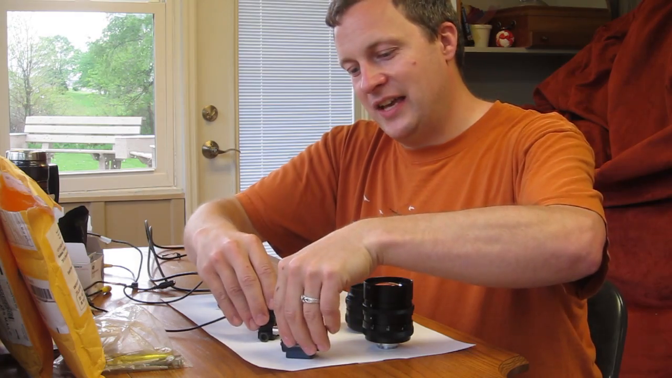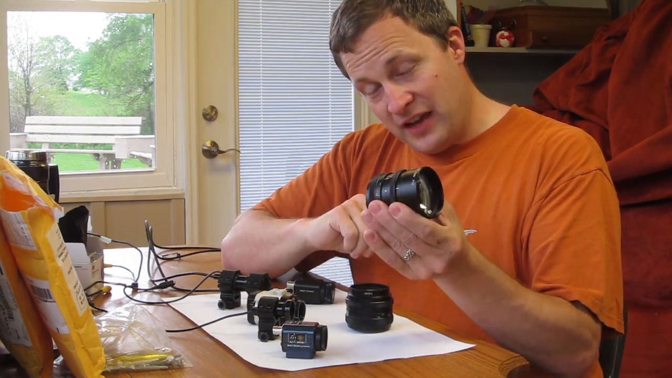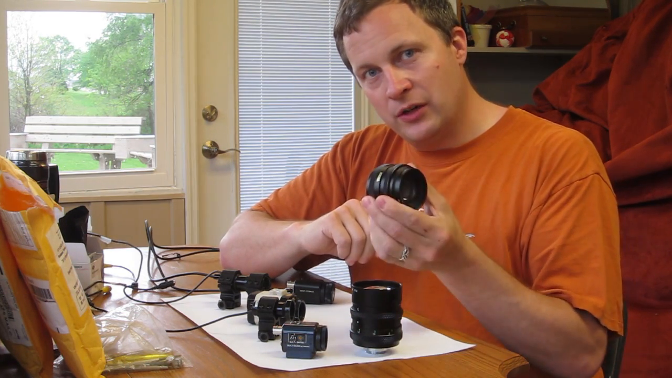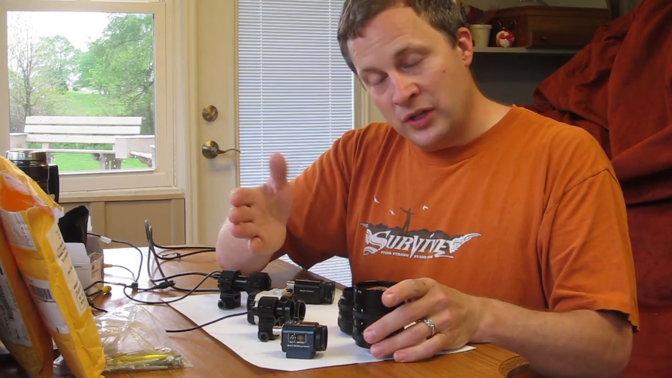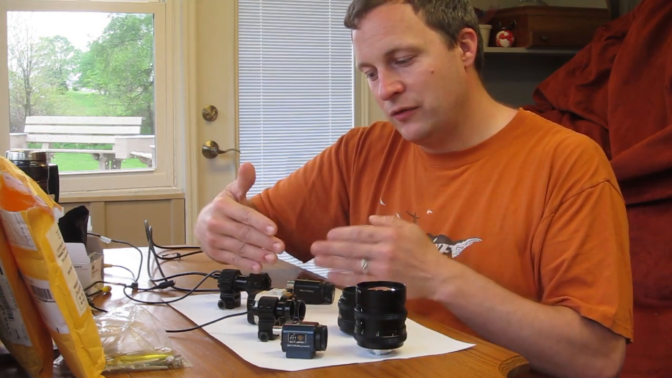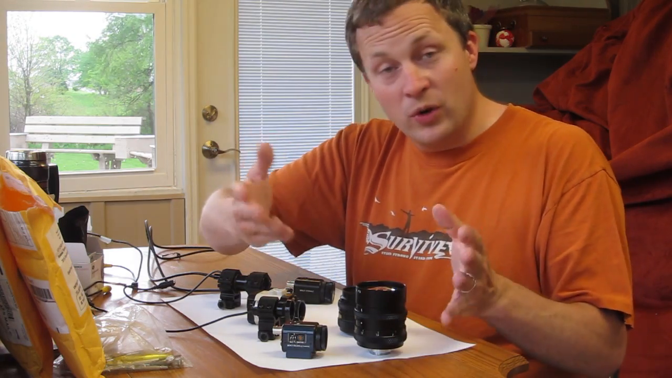Now the other thing I'm going to say is we used a 75mm 1.3 lens and a 50mm 1.3 lens, not a zoom. Pretty decent optics, and Morten again did the math so that when we did the comparison, he adjusted for the light factor differences between the two, more or less.